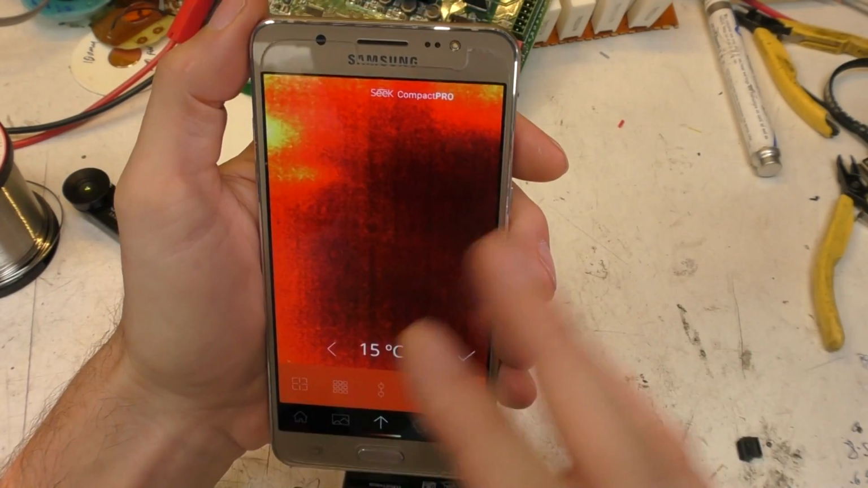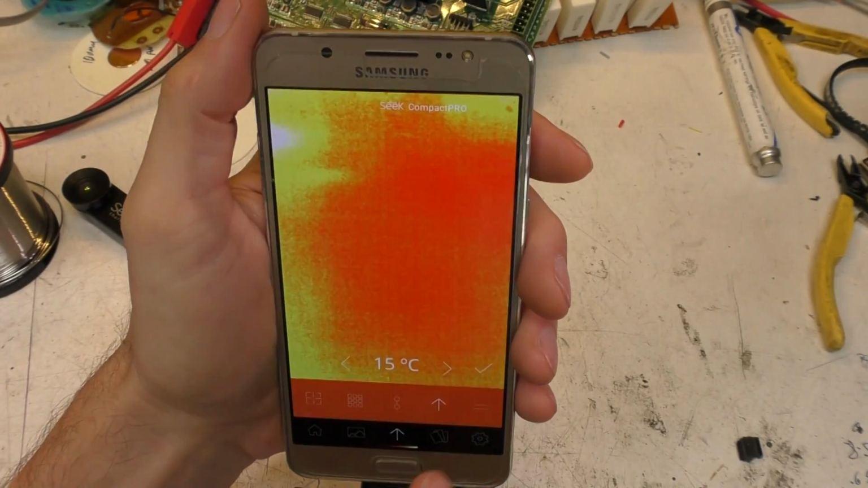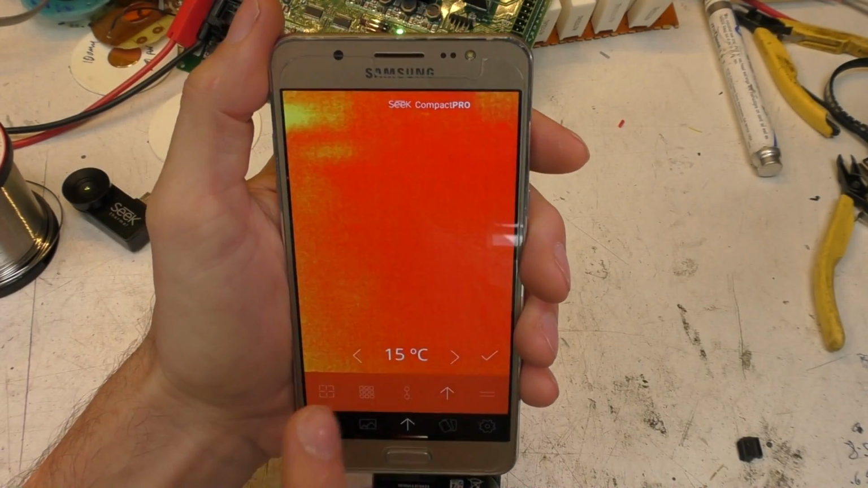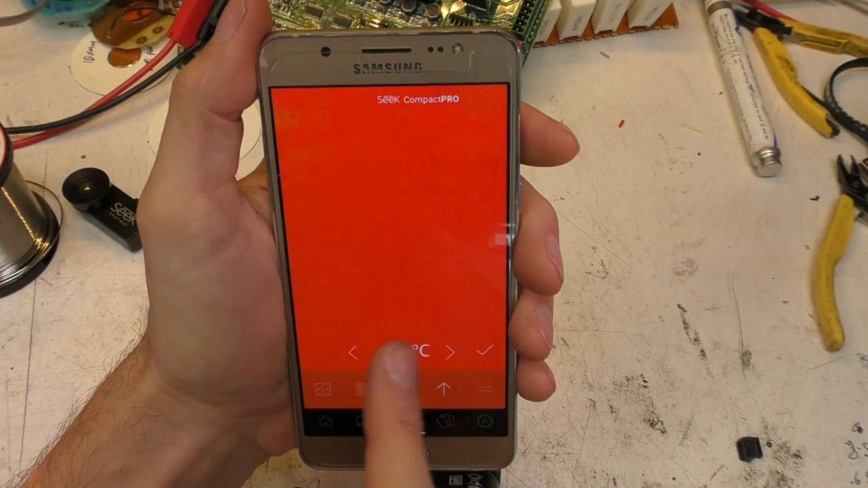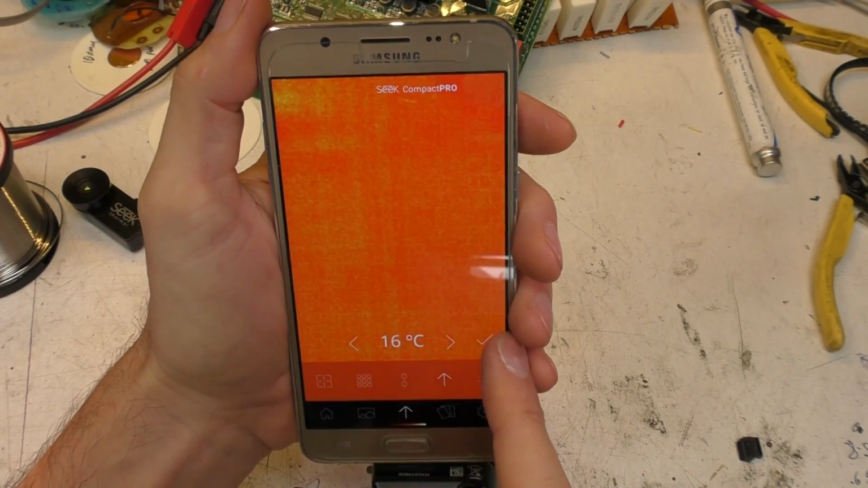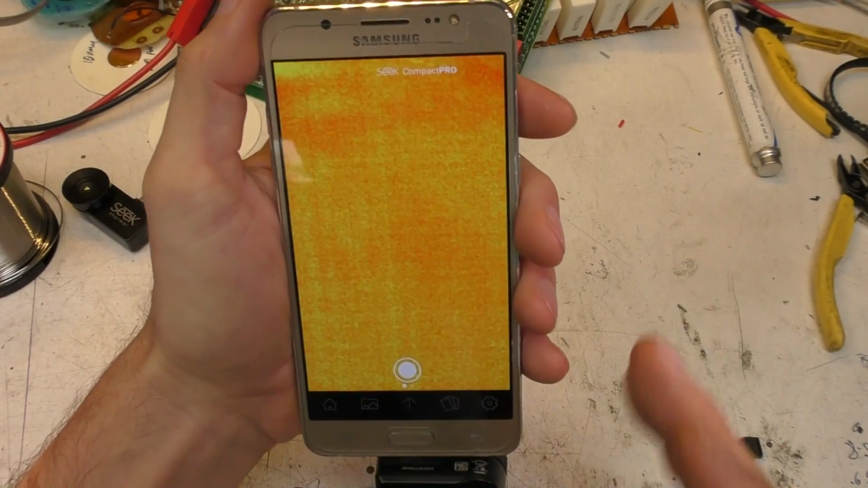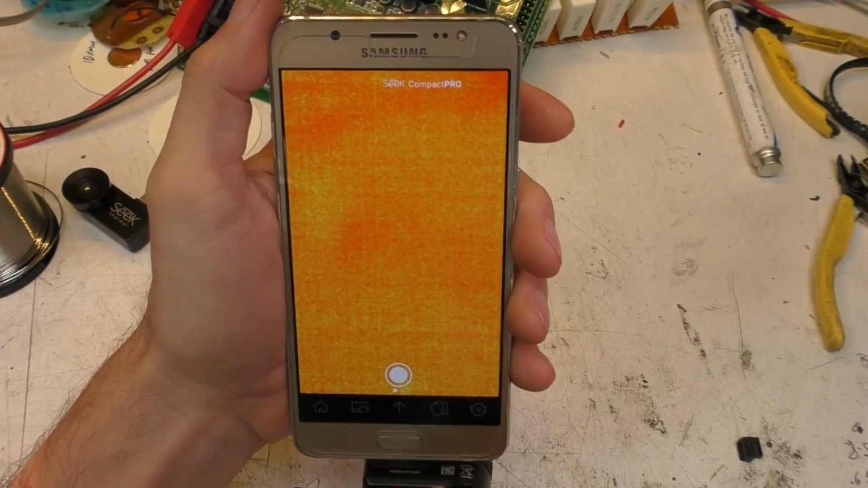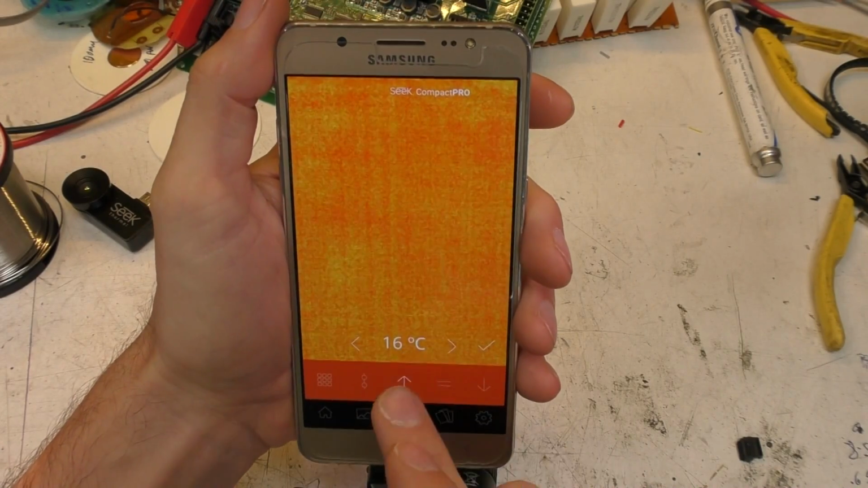There are also higher modes which will colour a scene above or below a certain temperature. And again, the user interface on this is horrible. To set the temperature, you slide this sideways over a very narrow range. And of course, as you increase up, quite often it's very easy to hit the tick, so it disappears. Surely a temperature should be up and down, not side to side. It's just totally stupid.